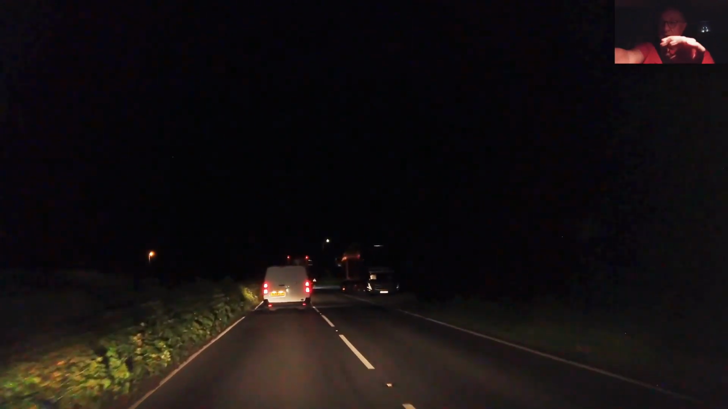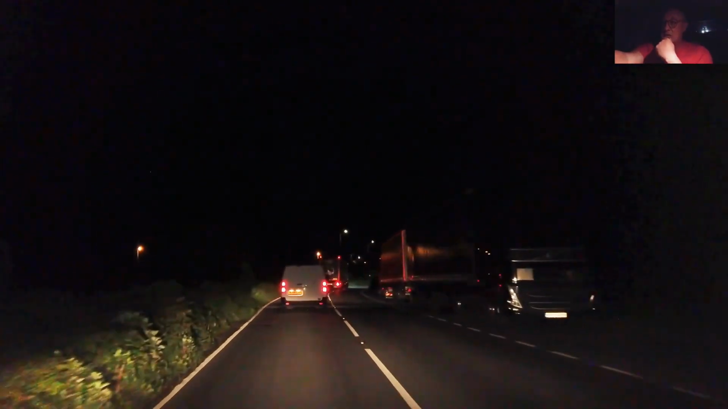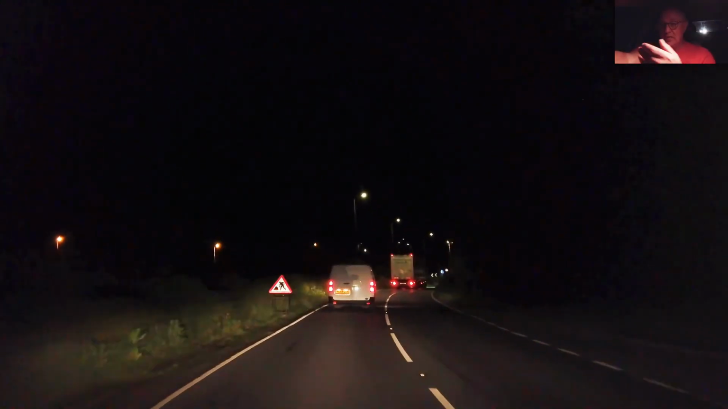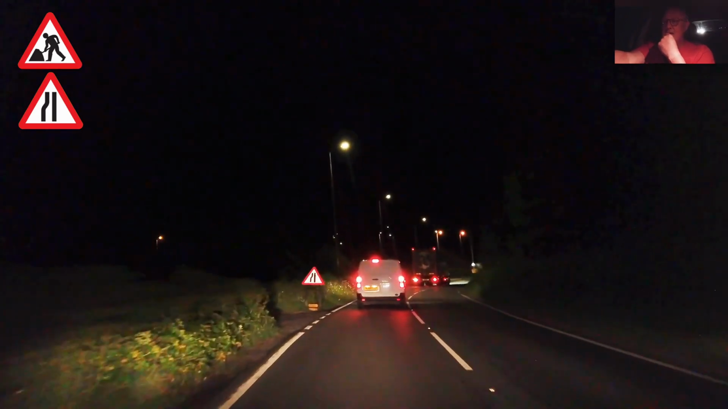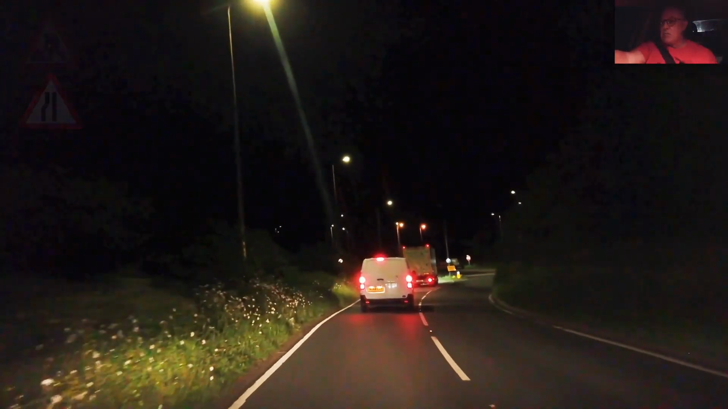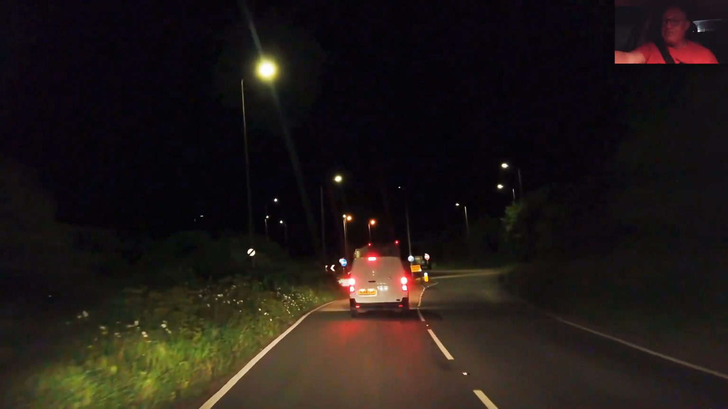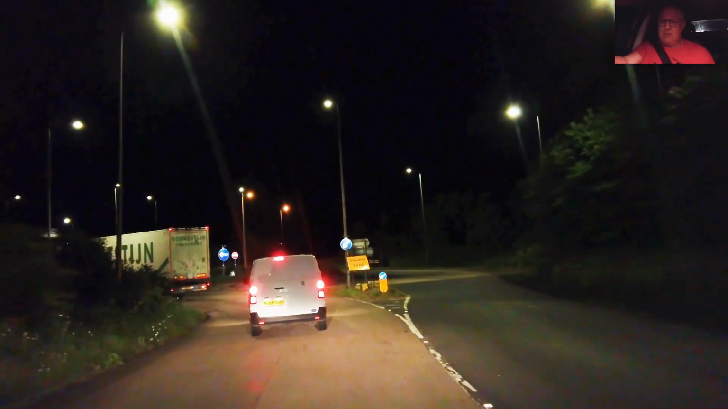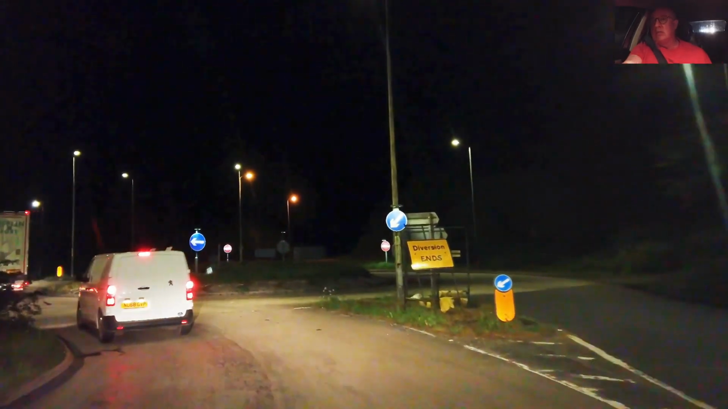But if I park in the car next to where the cafe is, I can piggyback on their Wi-Fi, because I've got a BT account, and BT let you piggyback on other people's Wi-Fi, you see. So it's not like I'm using their Wi-Fi, because I'm using my own BT account.